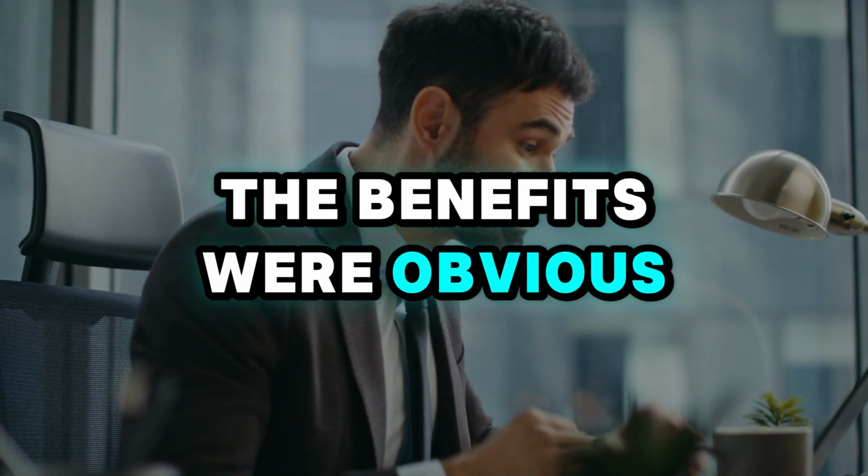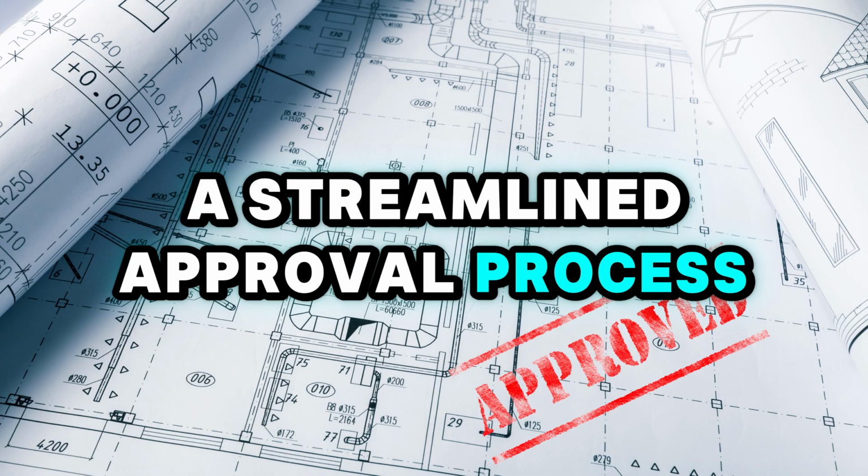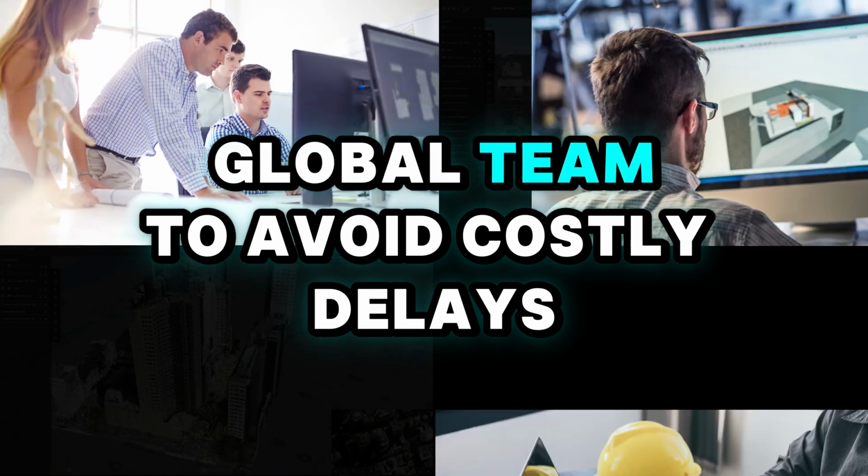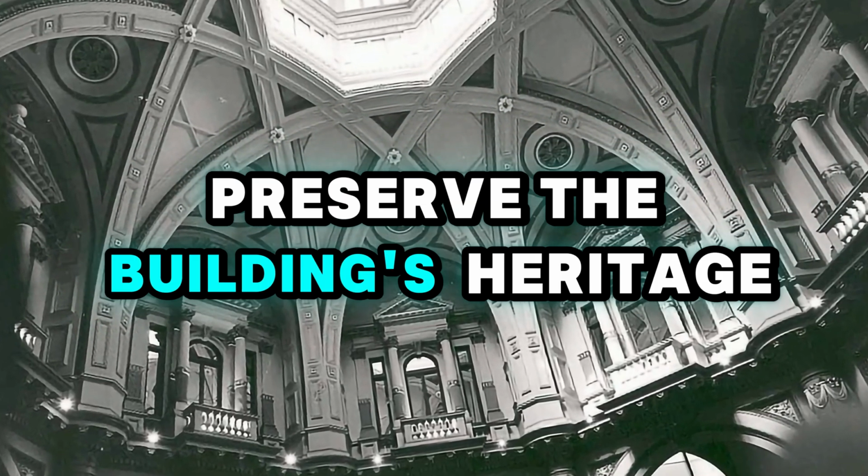The benefits were obvious: faster workflows, reduced risks, and a streamlined approval process, which were crucial for the global team to avoid costly delays, improve safety, and of course, preserve the building's heritage.